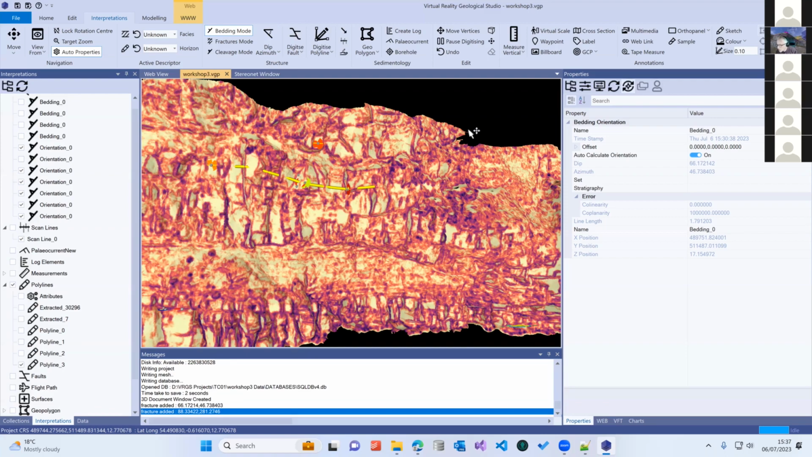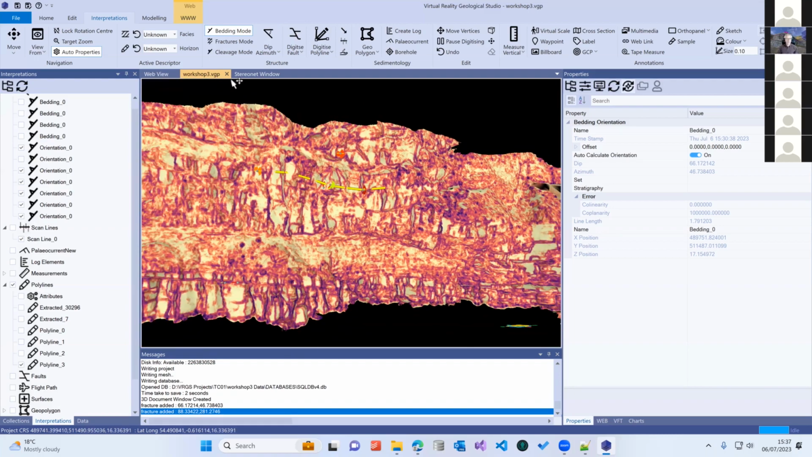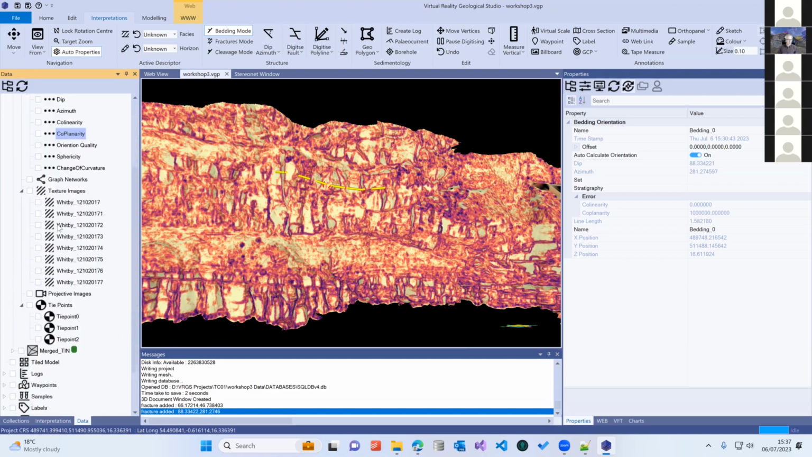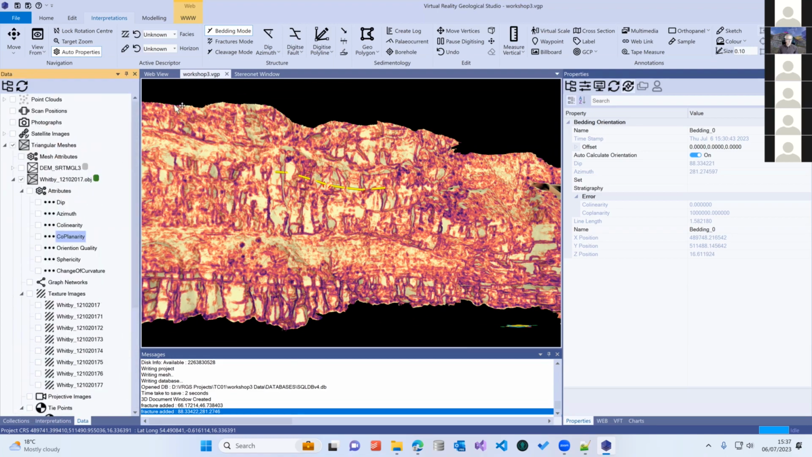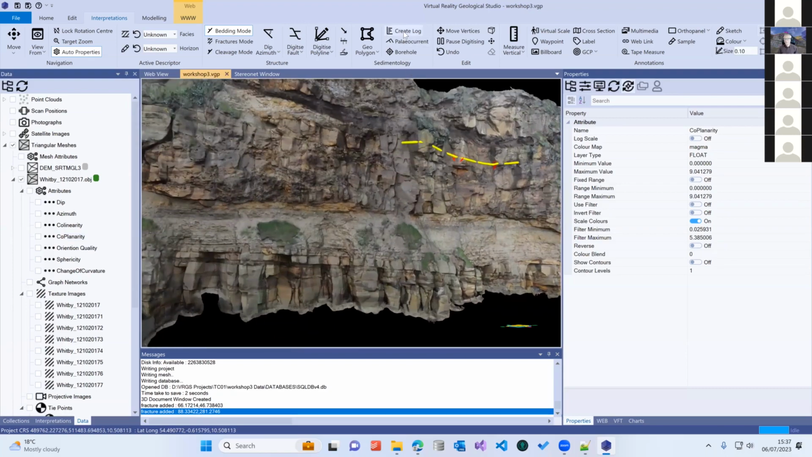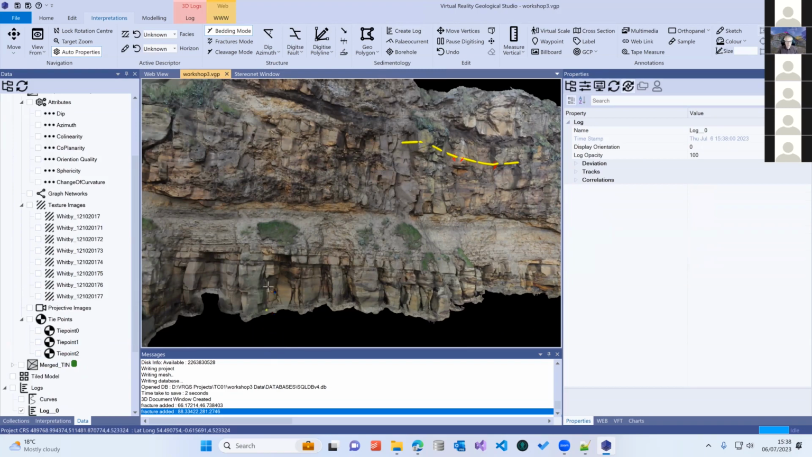How can we draw sedimentary logs? Okay, let's talk sedimentary logs for the last section. Let's switch off our coplanarity measurement. The sedimentary logging tool is up here, create log. Very simple to start with.